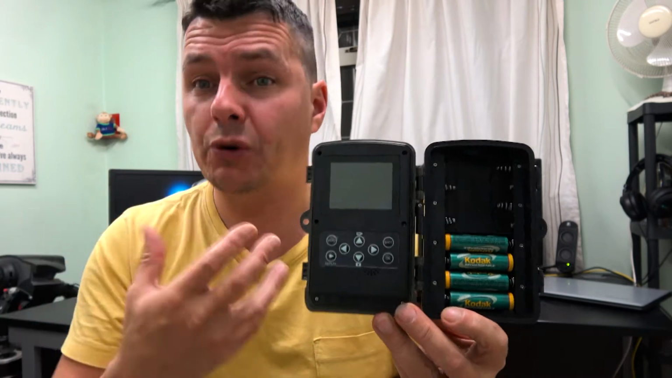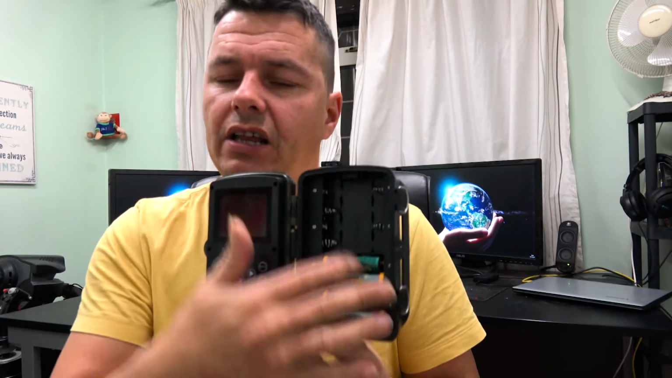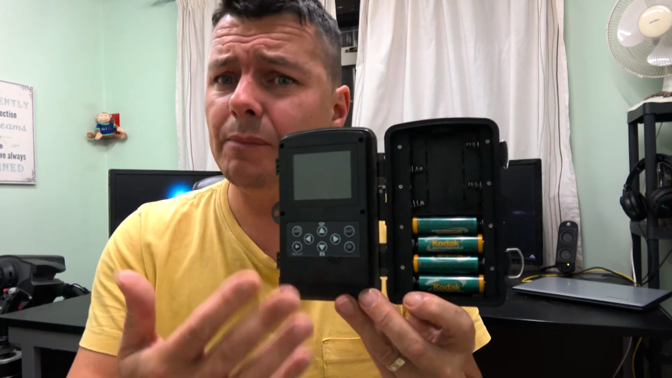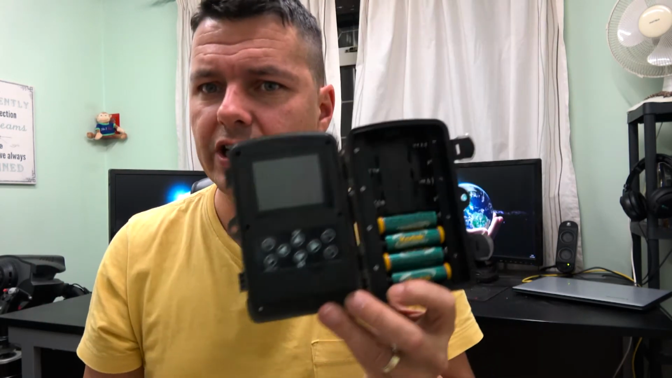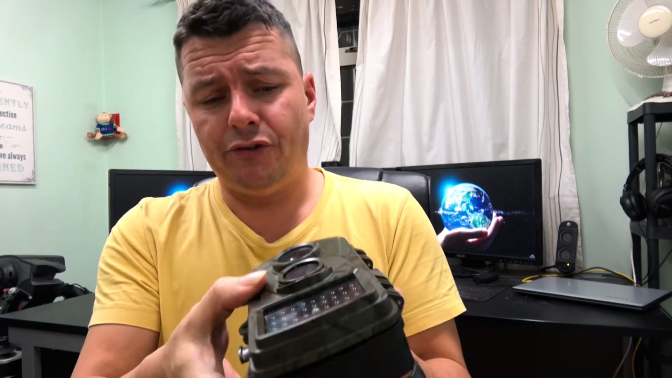Now, that is quite extreme usage. But if I had 8 batteries in here, it lasts a long time. Effectively, you put it out, bring it back in a few days, and just swap the batteries over, take the SD card out, put another one in, or take the whole unit away from you, and away you go. If you don't want to use the batteries, well, they thought of that as well.